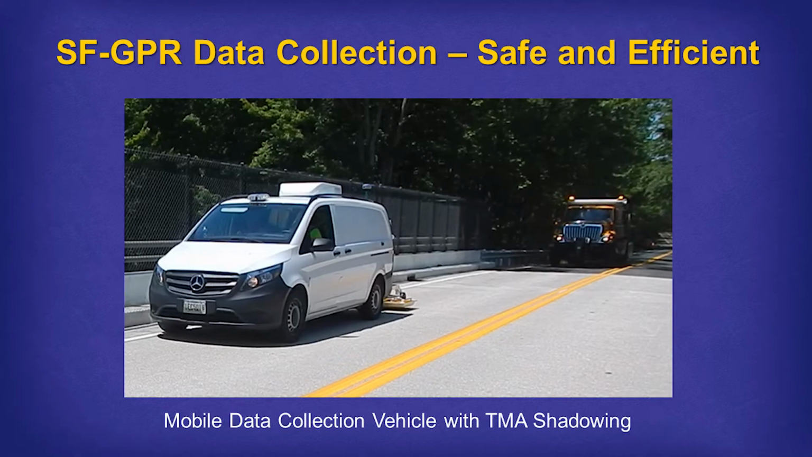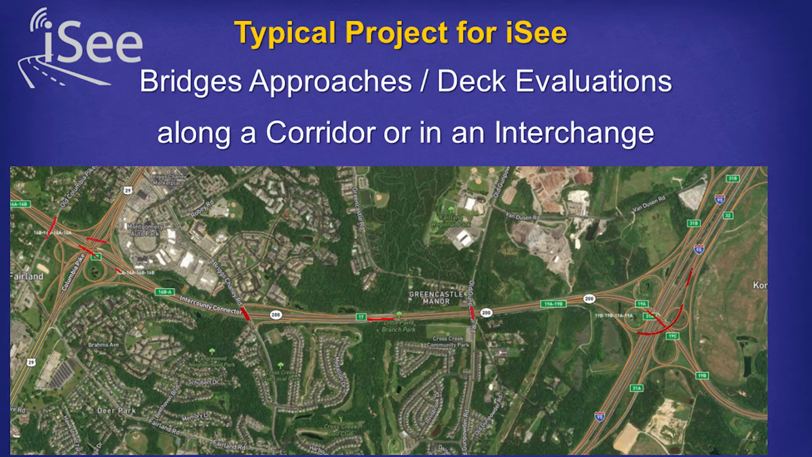It's very flexible. Here's the typical setup with a TMA shadowing the operation, but again, it's all vehicle oriented. A typical project is scanning bridges within a corridor. So here's one down in Maryland, and you can see in red what we collected in one night shift of the bridge decks in this area.